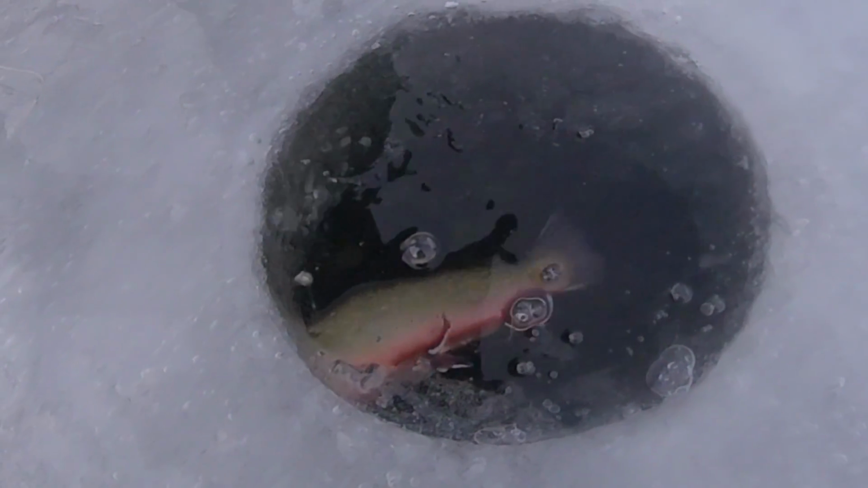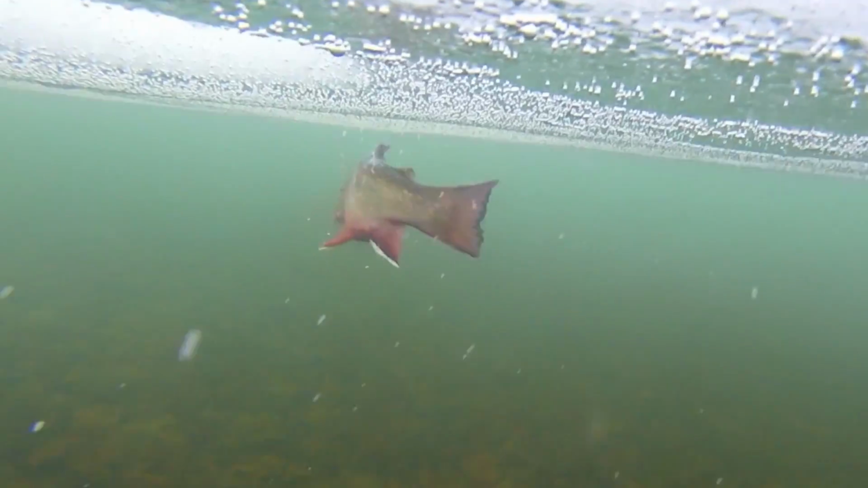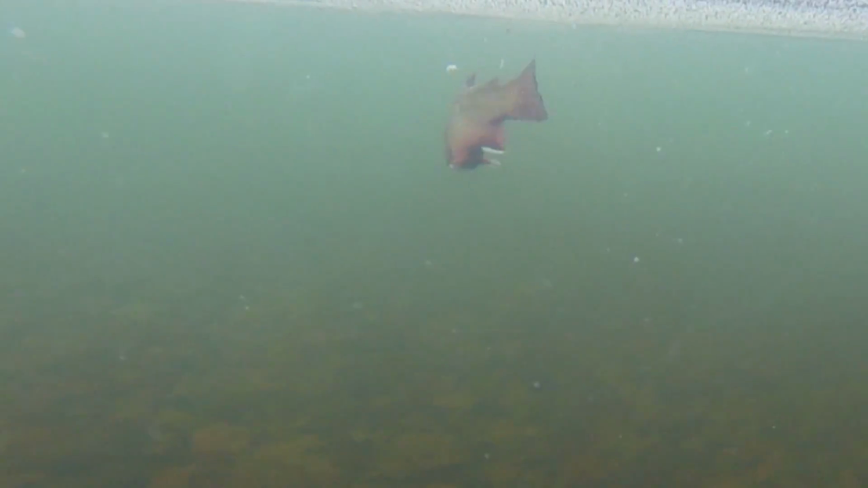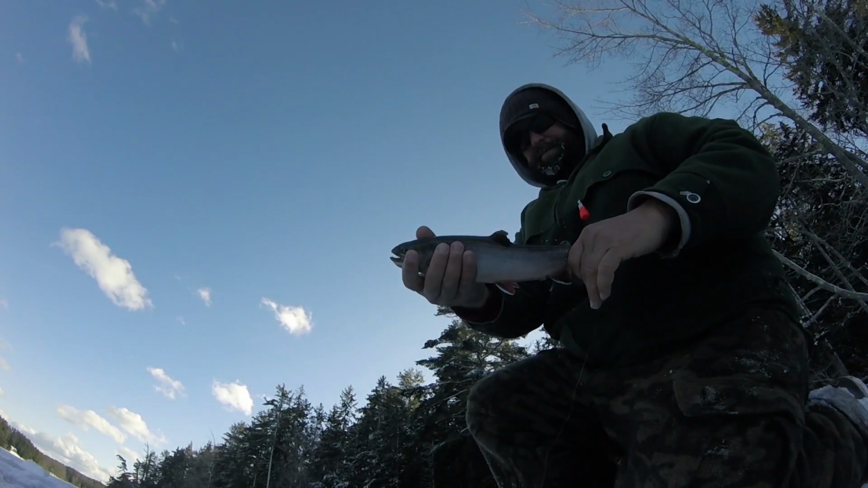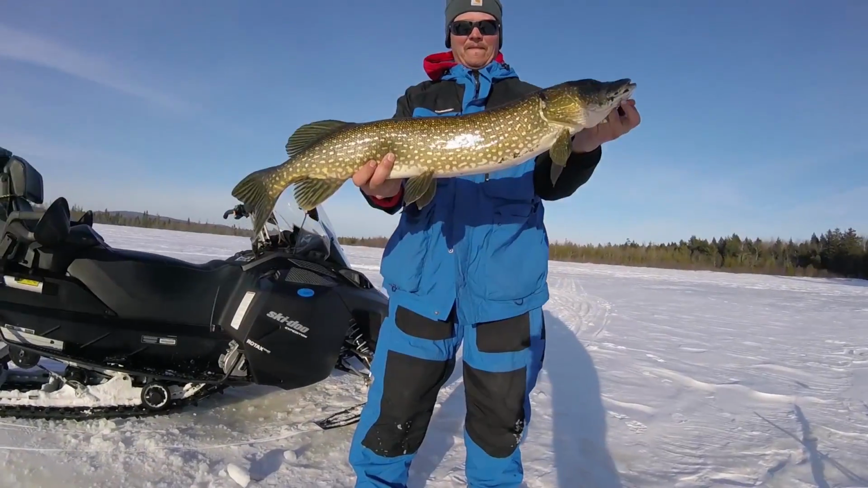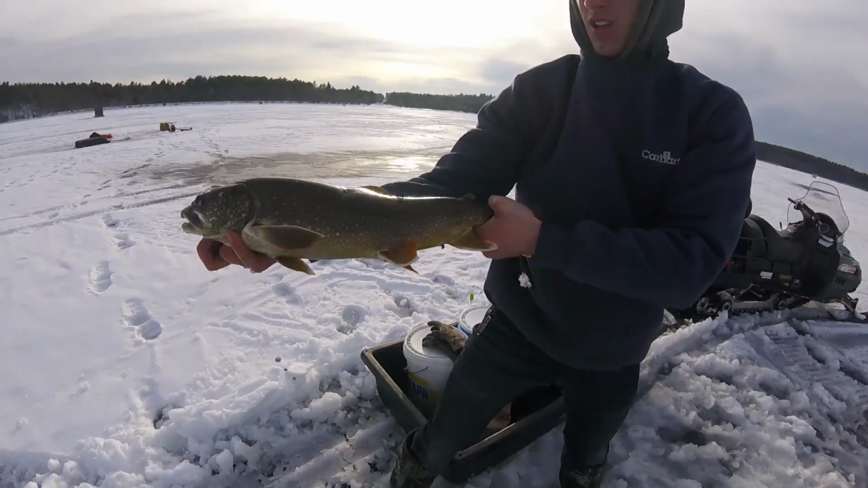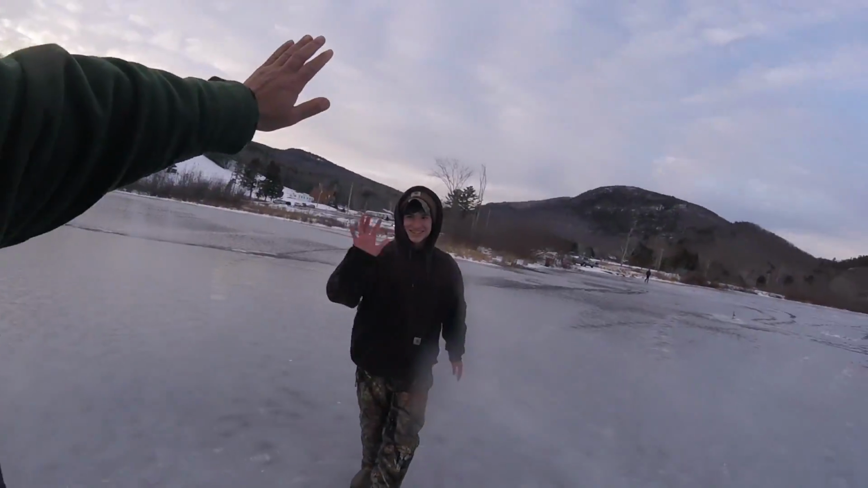Oh, wow. Oh, my God. Got him. Big bass. Woohoo! That's a beauty right there, folks. That's the biggest crappie I've ever caught. Look at that toad. Good one right there. That was awesome.